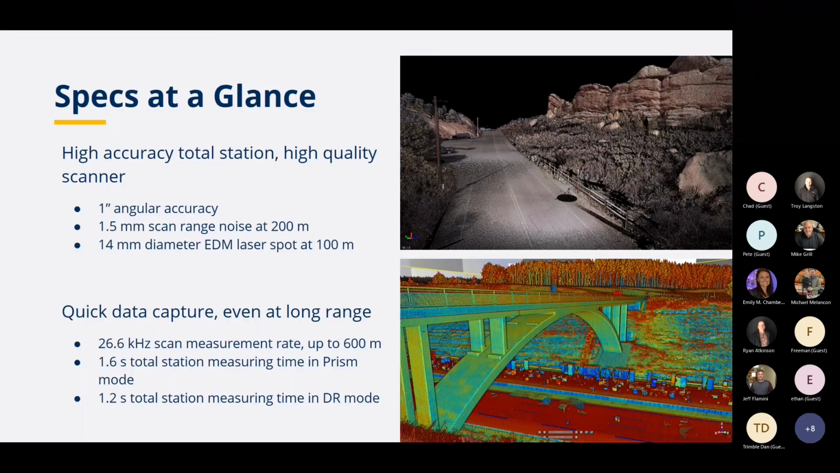I'm not going to go through all the specifications, but just to reiterate that this SX12 at its core is a high accuracy total station. It's a 1 second angular accuracy, and when you look at the scan data, it's a very consistent 1.5 millimeter range noise all the way up to 200 meters.